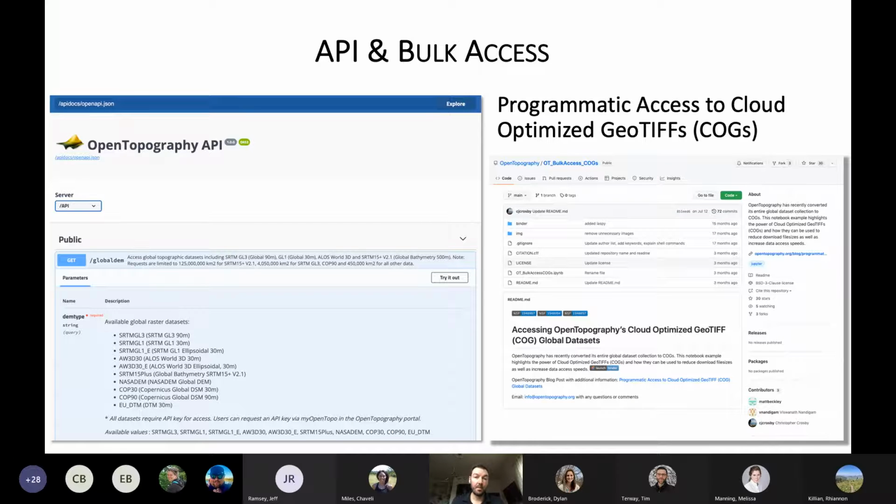We're also providing programmatic access to data through cloud optimized GeoTIFFs, or COGs, for rasters. This is an example from our GitHub repo, where we have a Jupyter notebook that teaches you how to use COGs in combination with open source software like GDAL to do processing on data remotely. This is one of several resources that live inside of our GitHub, but this one's focused on COGs.